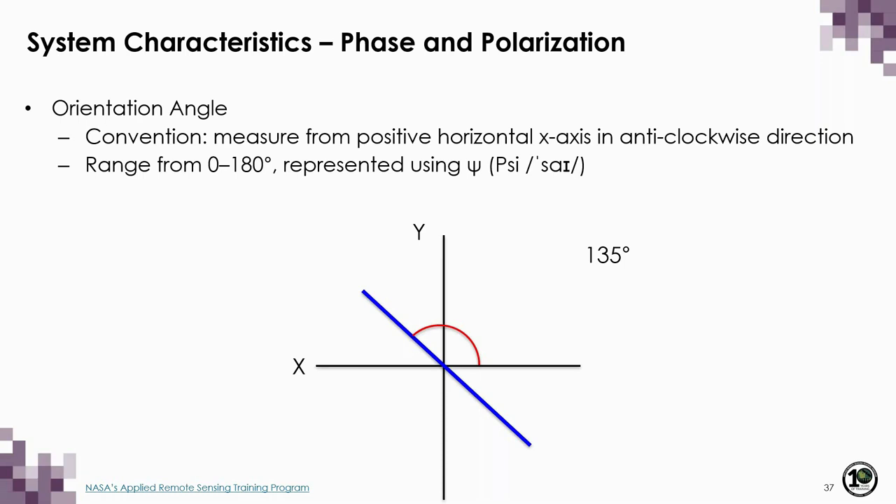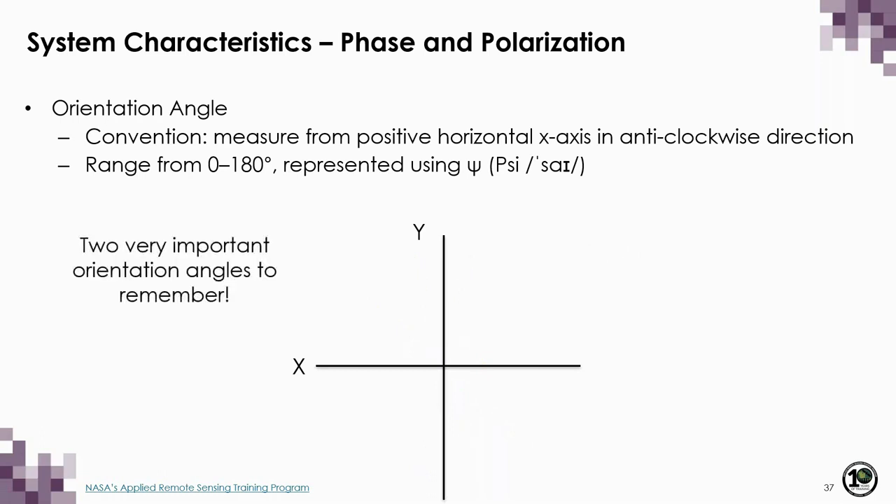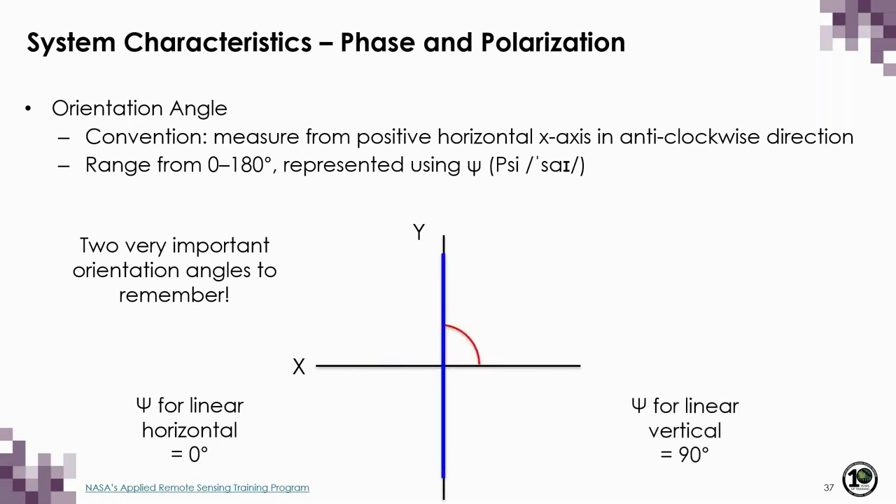And now what I'm showing you are just some different orientation angles you can have. But again, two very important orientation angles to remember are linear horizontal at 0 degrees and linear vertical at 90 degrees.